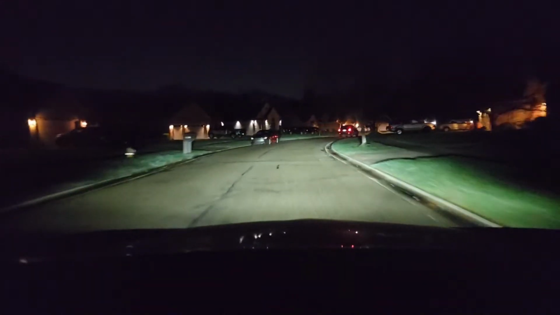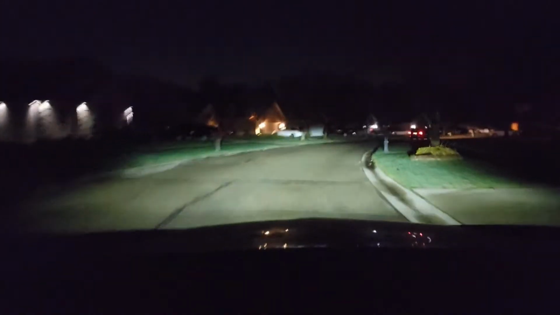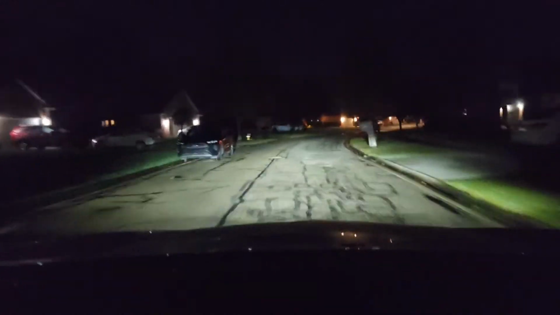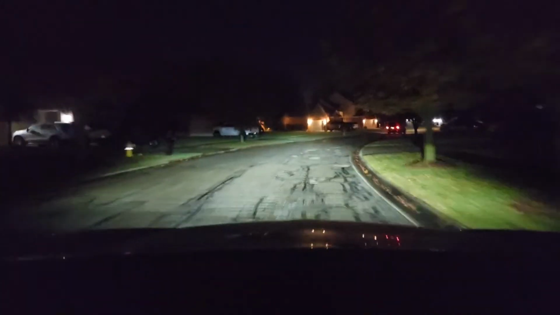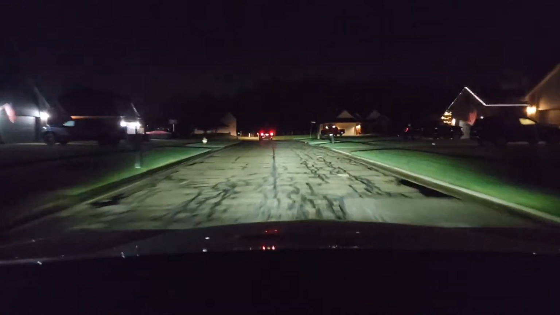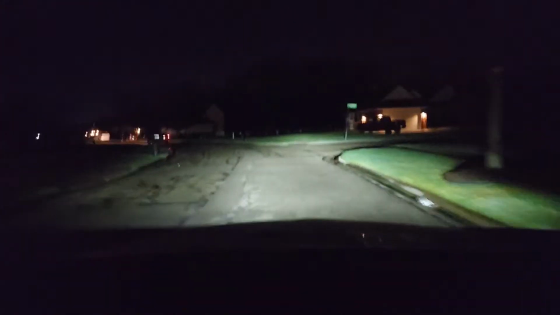And you just want to remain calm when you're out driving in an unfamiliar area. Some of these neighborhoods in the Midwest don't have street lights. So I'm just looking. I think I'm on the right area now. I remember this open field before. I was on the other side.